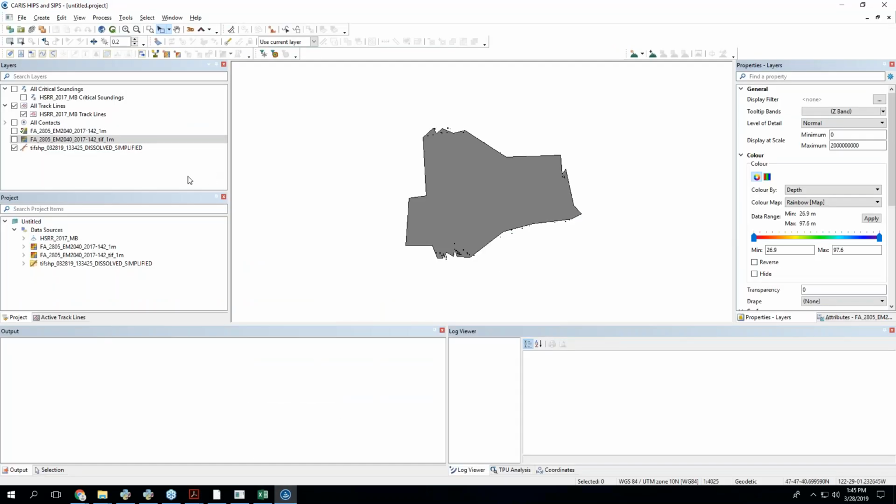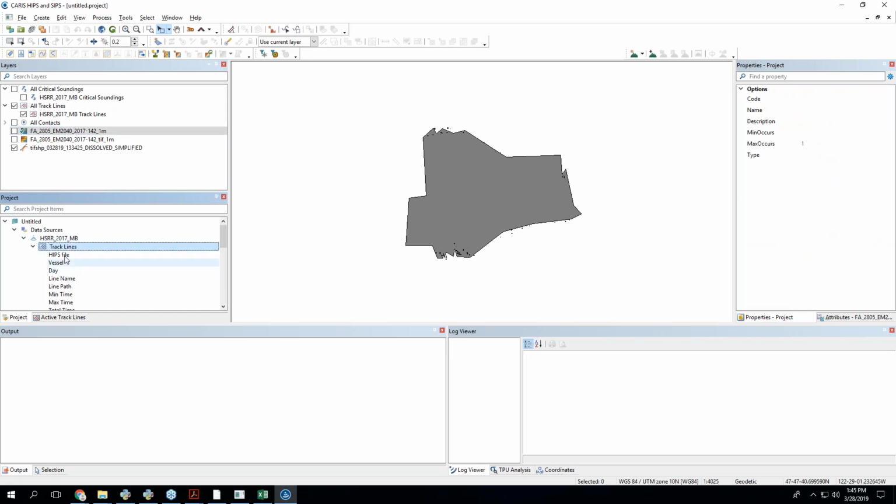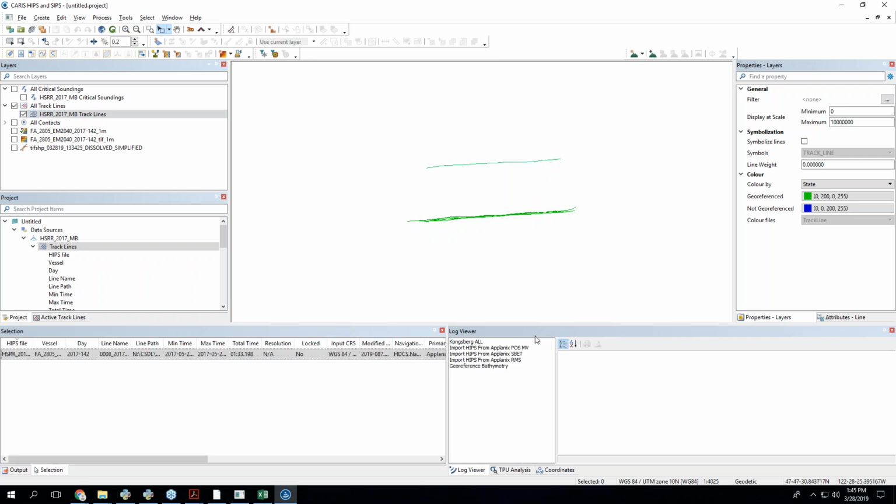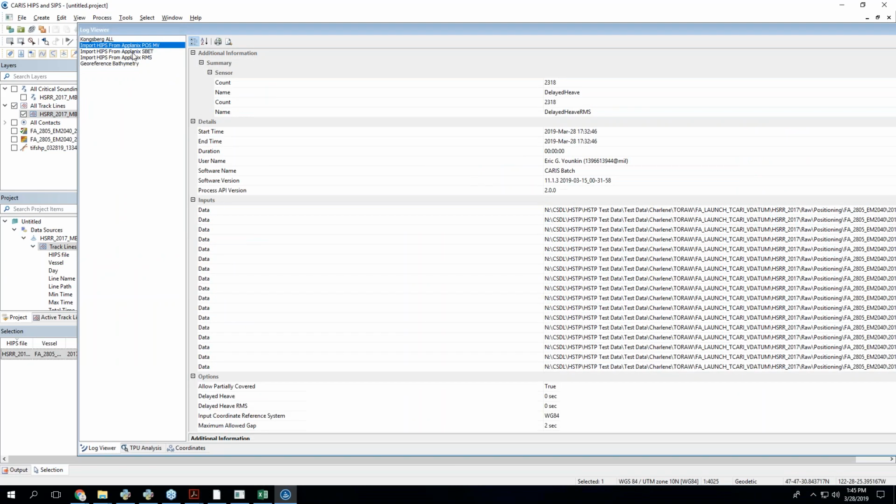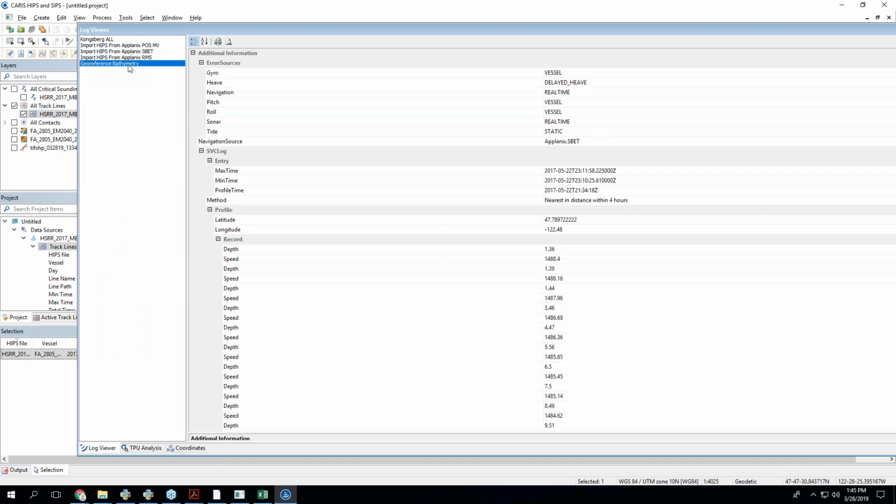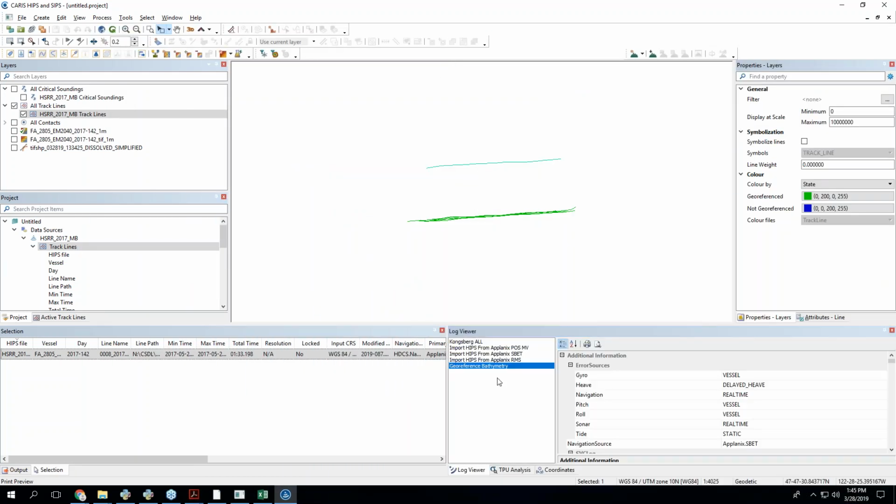There's another way of doing that, which is probably better, although it's a little bit annoying. If I go into track lines, and I hide this so I can see my actual lines, and I click on one, we should all be at least somewhat familiar with this log viewer. This is another good way to see what actually happened and how everything processed. It's all in there. You can scroll through all the lines and see if one didn't have an SBET line or something.